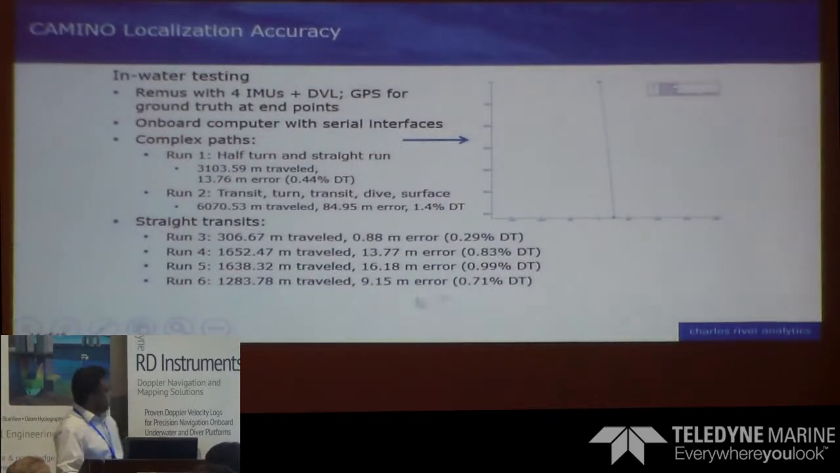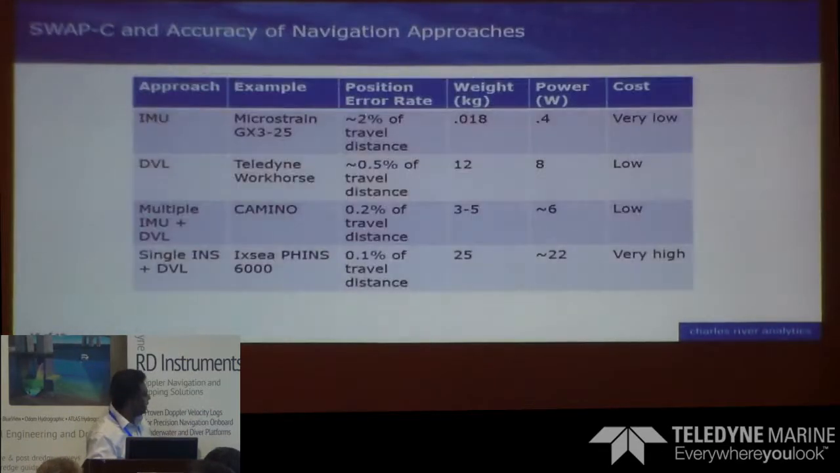So this is one example, and we actually did certain runs, and you could see that if you have complex paths, with a lot of turning, diving, you can achieve about 0.4% of deviation, and so on. So I have a comparison here.